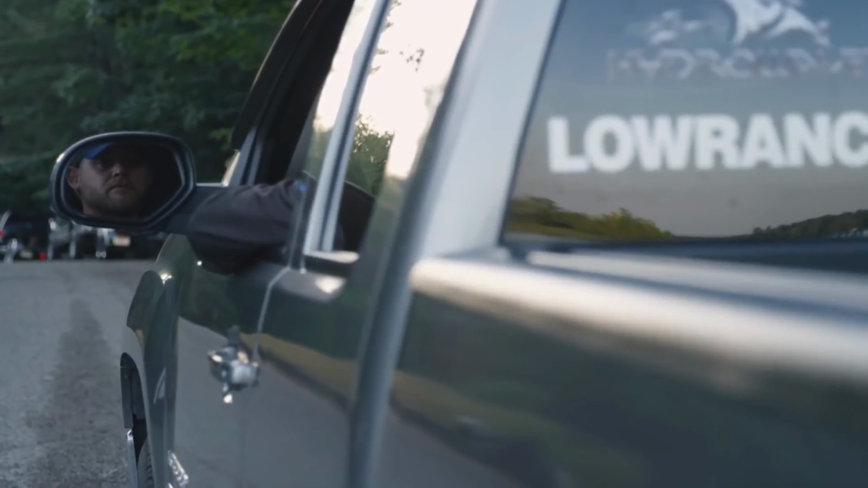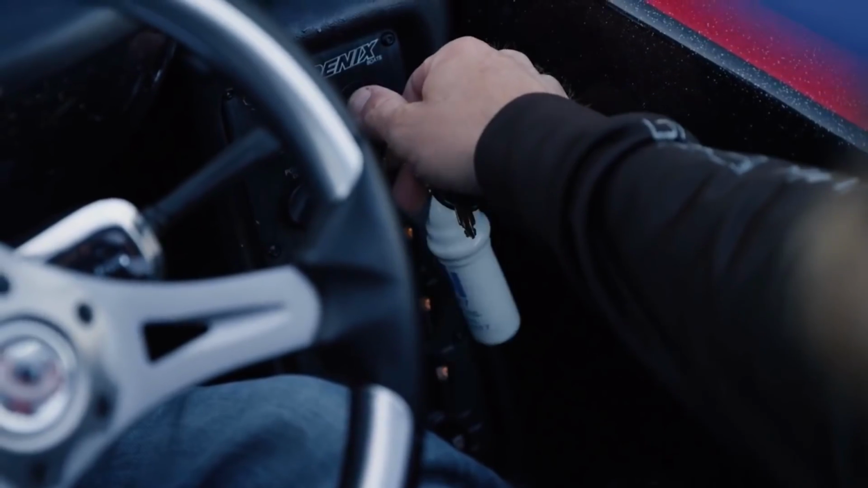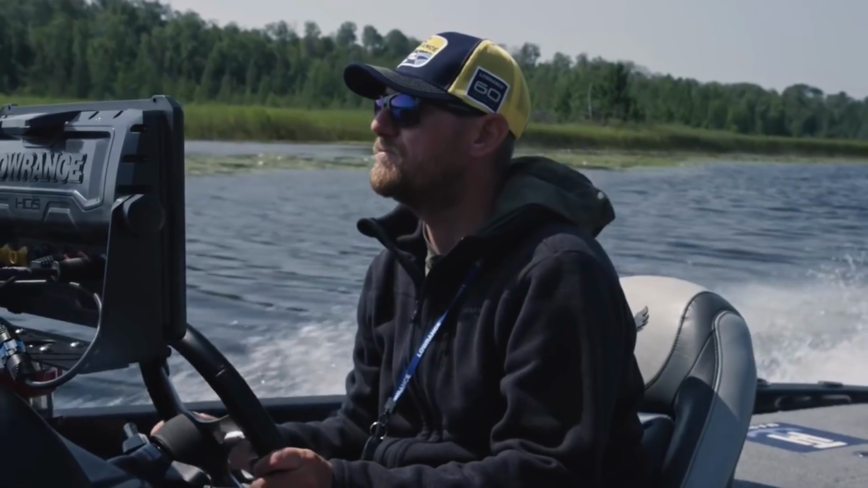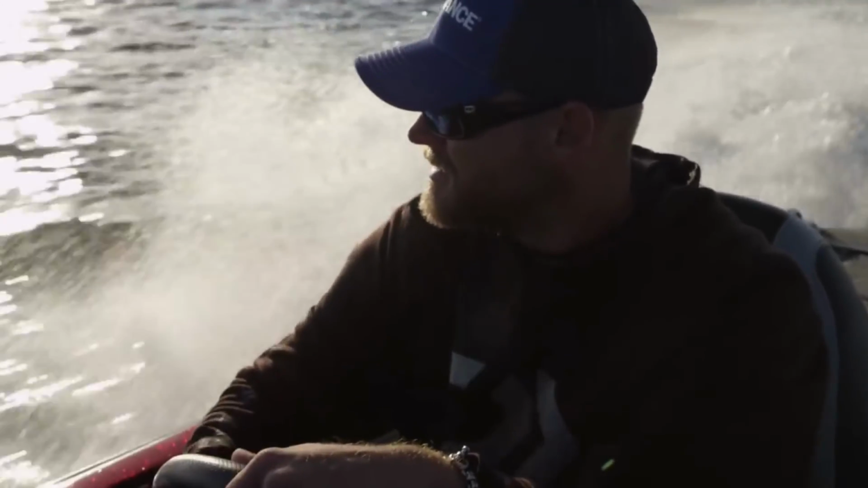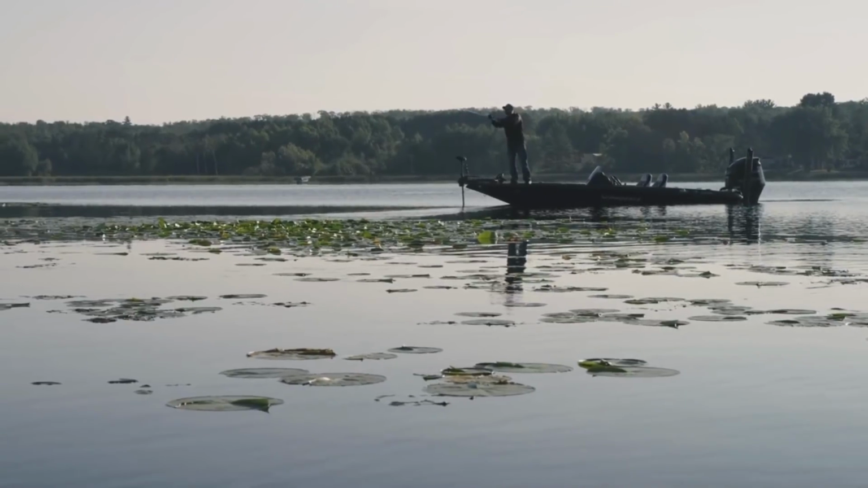Boat is prepped and ready. HDS Live at the console. Live sonar, live mapping, live cast phone integration. We didn't go back to the drawing board to build HDS Live. We made the best fish finder on the planet even better.